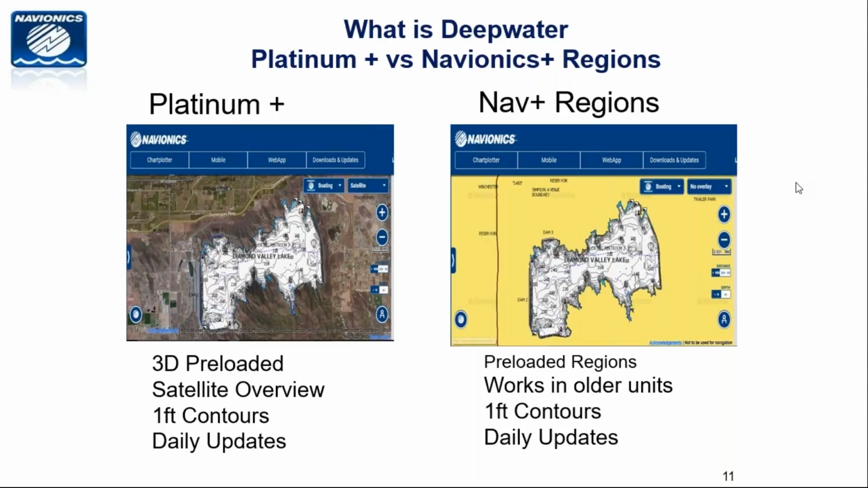So the coloration on contours is done on the mobile app, then Wi-Fi to unit. The color, the fishing ranges will not show up on the unit right now. That's something that's coming down the line. It doesn't exist right now except for on either your phone app or tablet app.